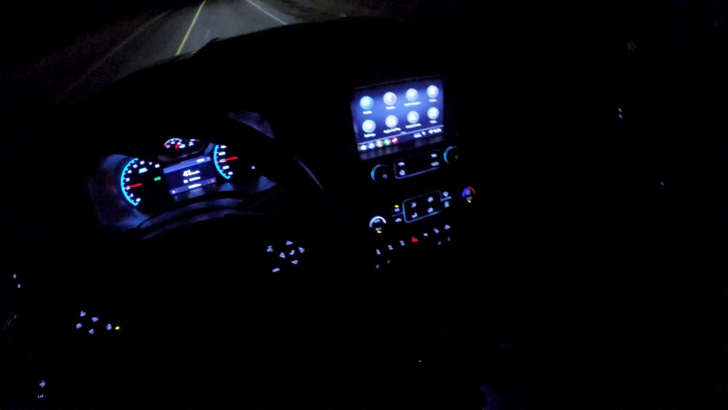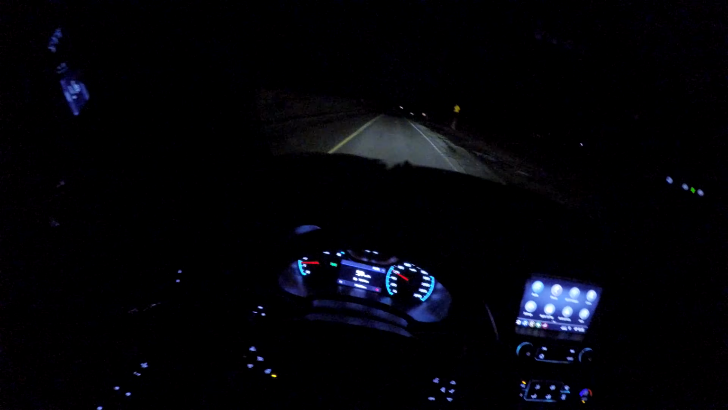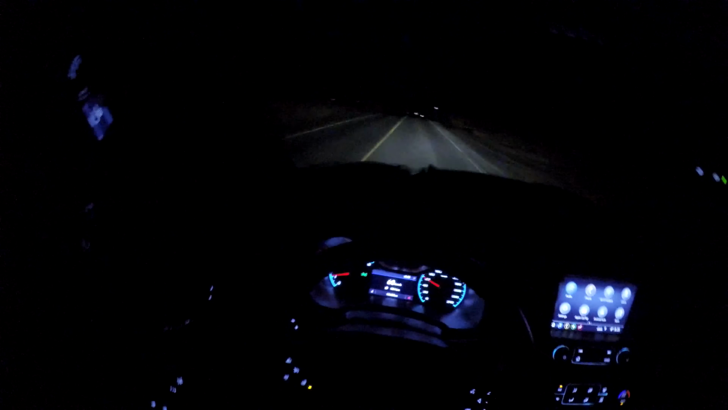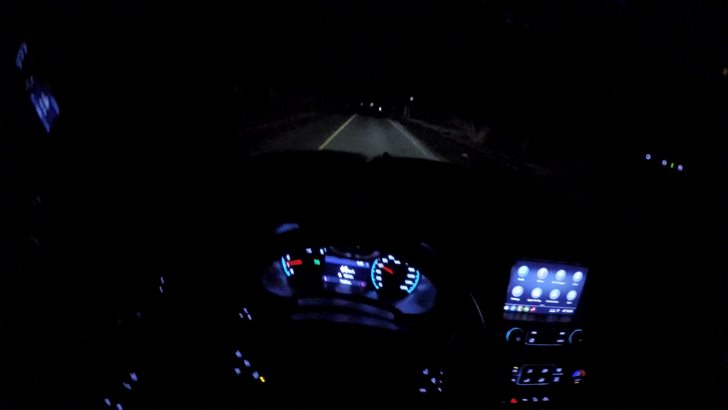Turn on the heated seats and the heated steering wheel, just because it's a chilly night out, minus 8 degrees Celsius, as you can see right now. So I don't know what that is in Fahrenheit. It's about 20 Fahrenheit, roughly. 15 maybe, 25 maybe. I mean, somewhere around there. It's cold, okay? I'm just having fun. I like this truck. I like this truck, I can tell you that.